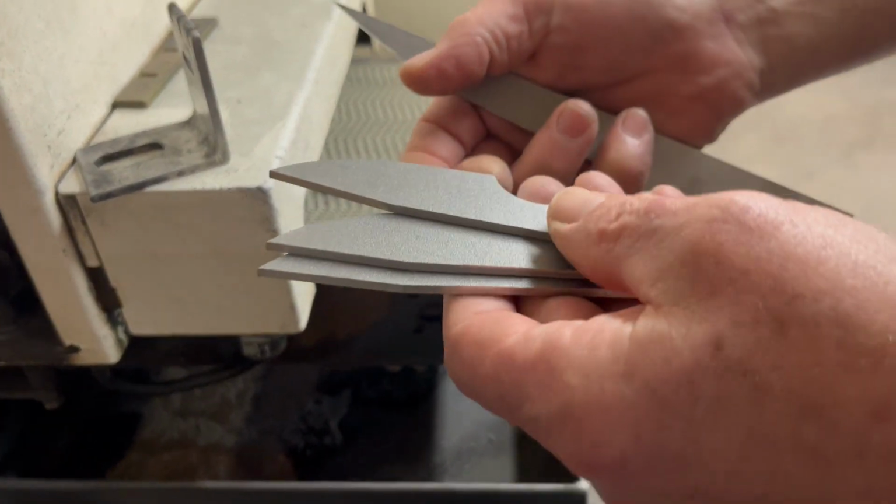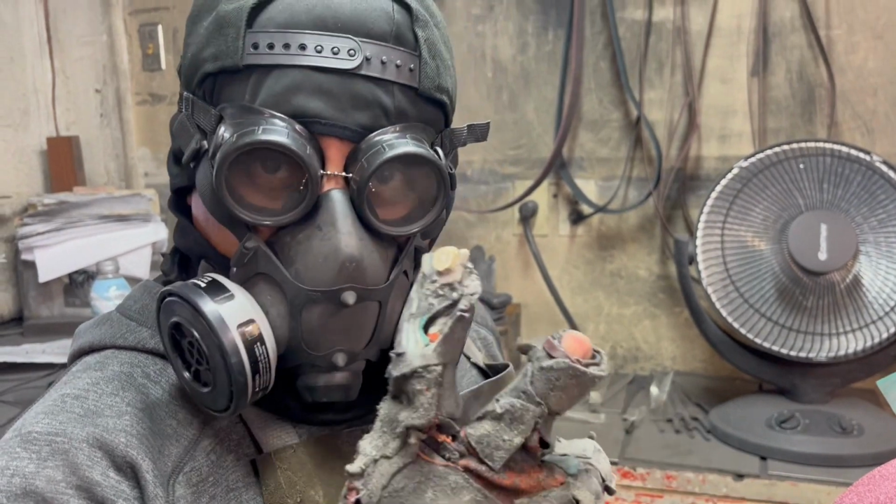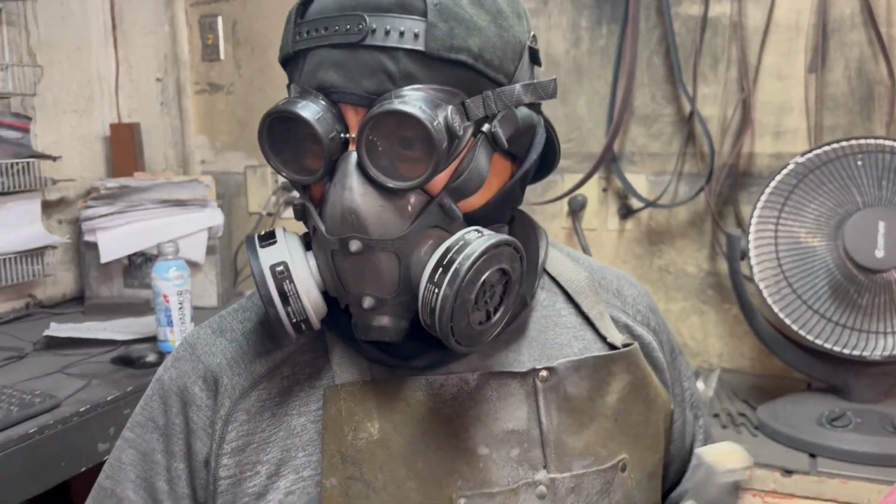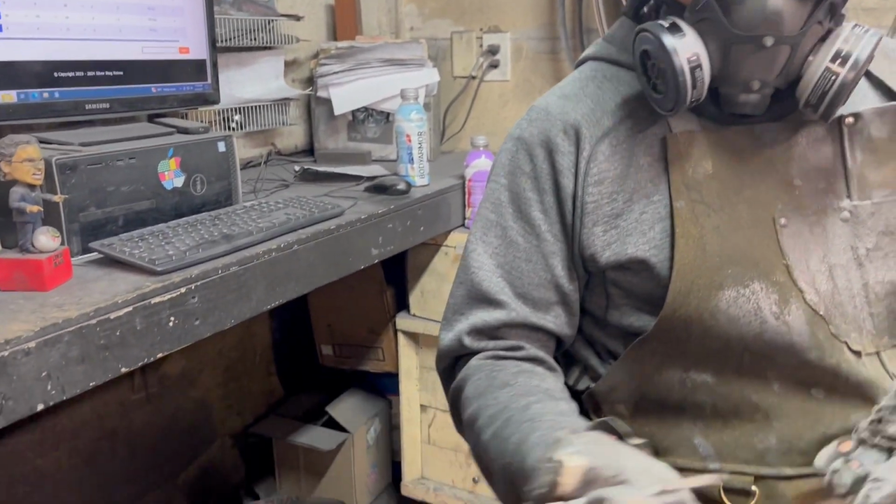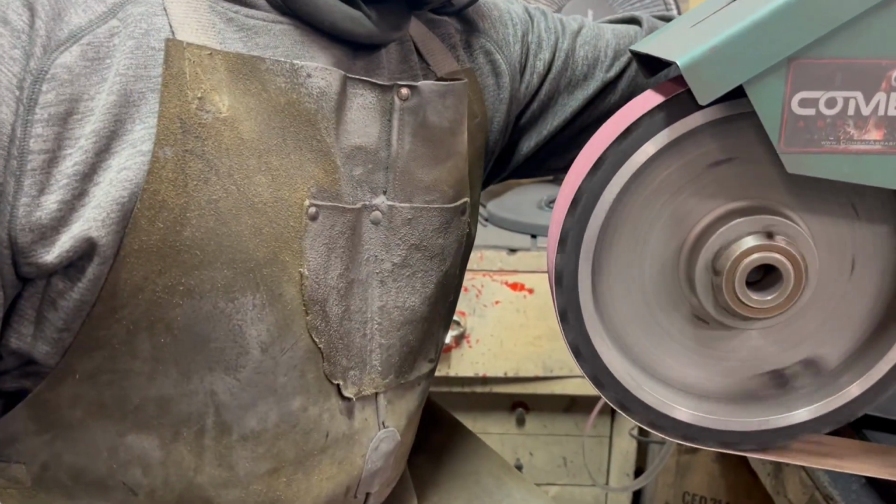Absolutely it does. And then the key is we hand grind them. Let's show you how to hollow grind. Master grinder's right here, Mr. Paco. Behind the mask. And he's going to show you how to grind a blade. There's a blank, just cut from a fiber laser. We're going to get rolling here.